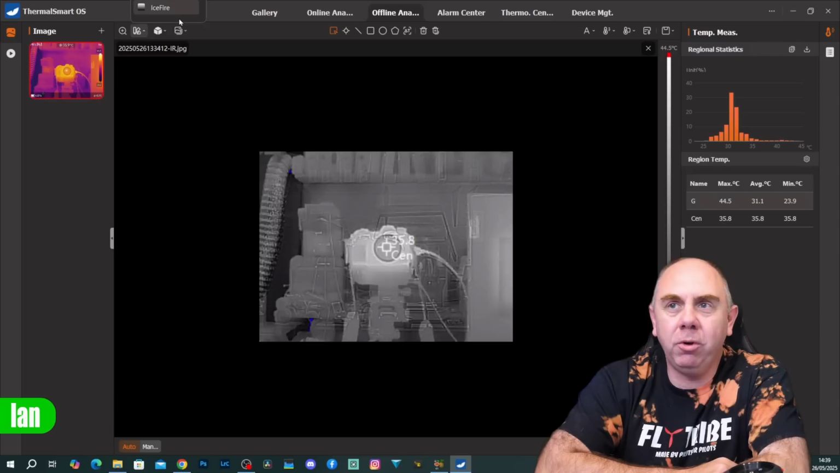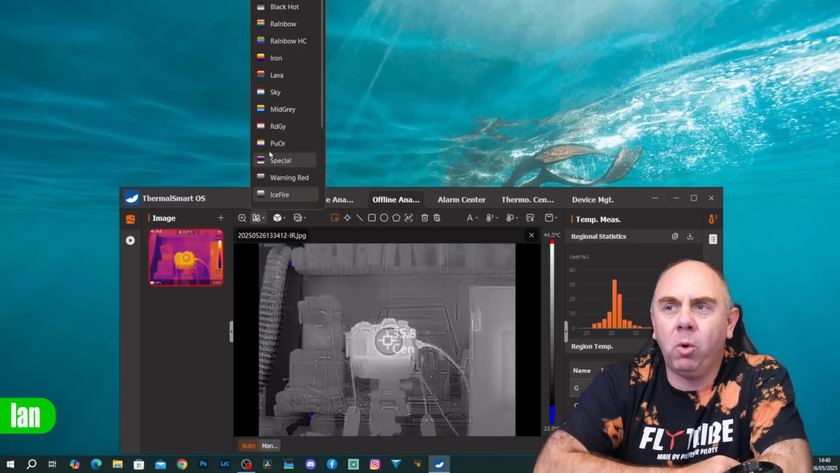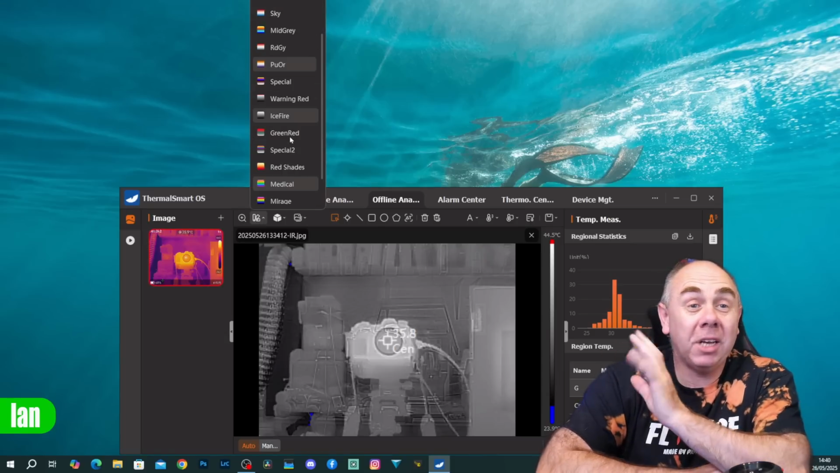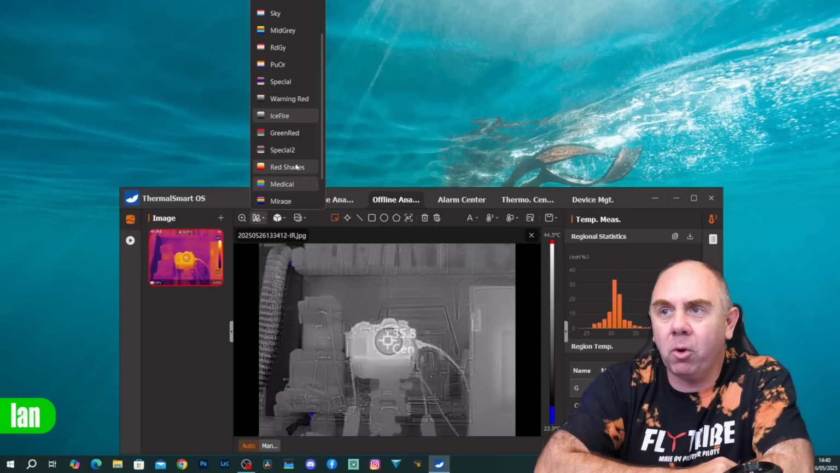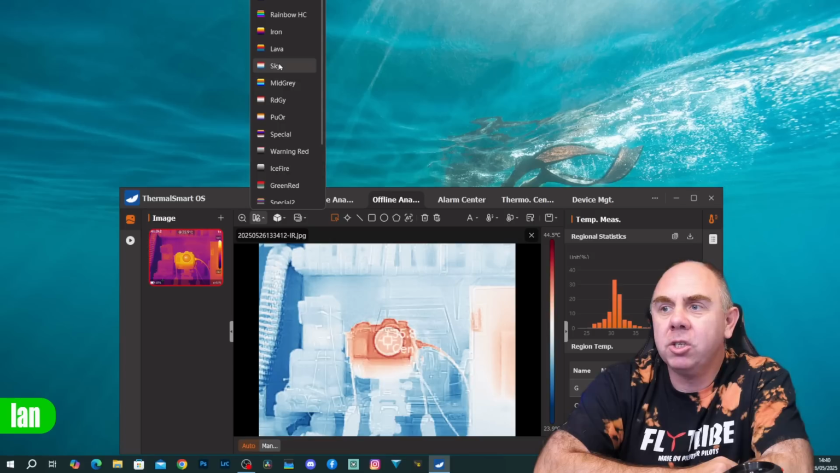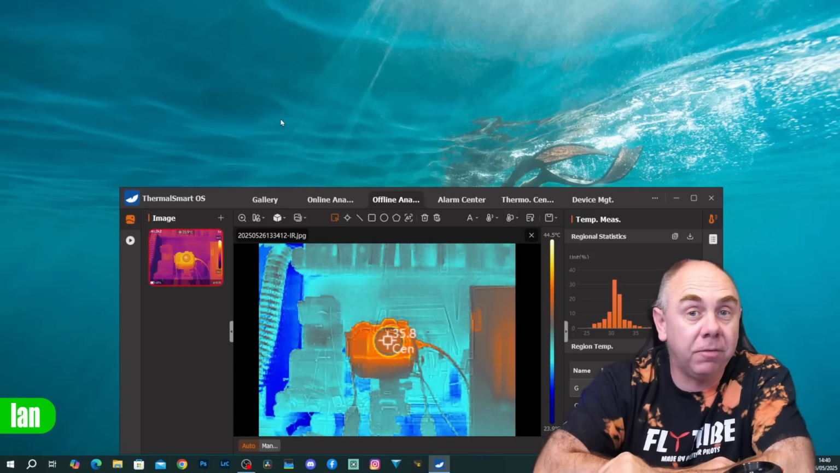Unfortunately, I can't show you all of them at this moment in time because they're not populating correctly on the screen. For instance, if I make the menu a little bit smaller, you can see it's now populated up out of the top. It works absolutely fine on my main monitor. It's just something to do with my secondary monitor. But here you can see all of the different modes available. So we can select all of the color palettes after the fact of taking the image.